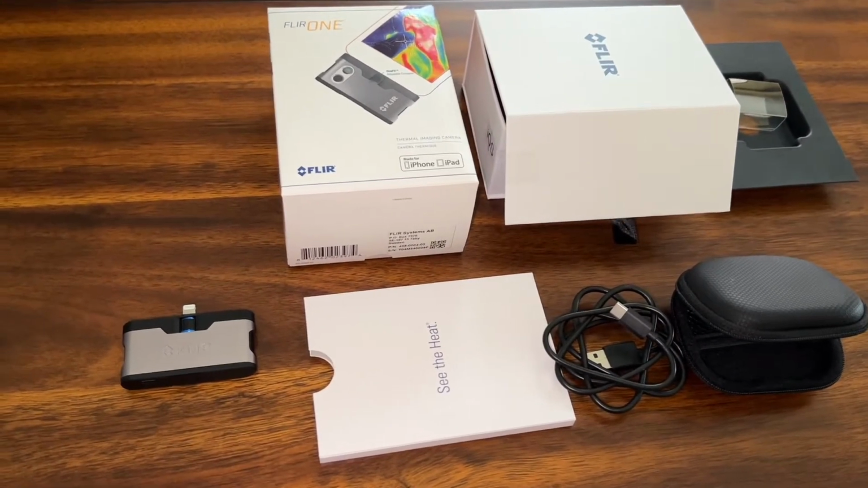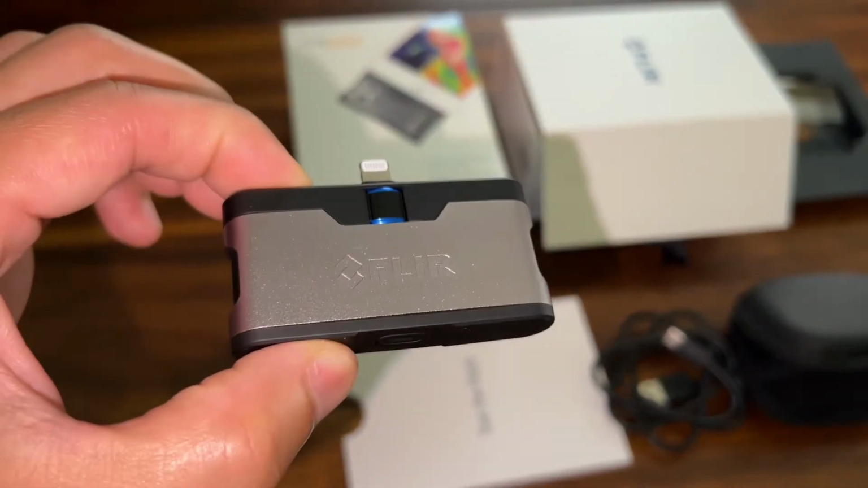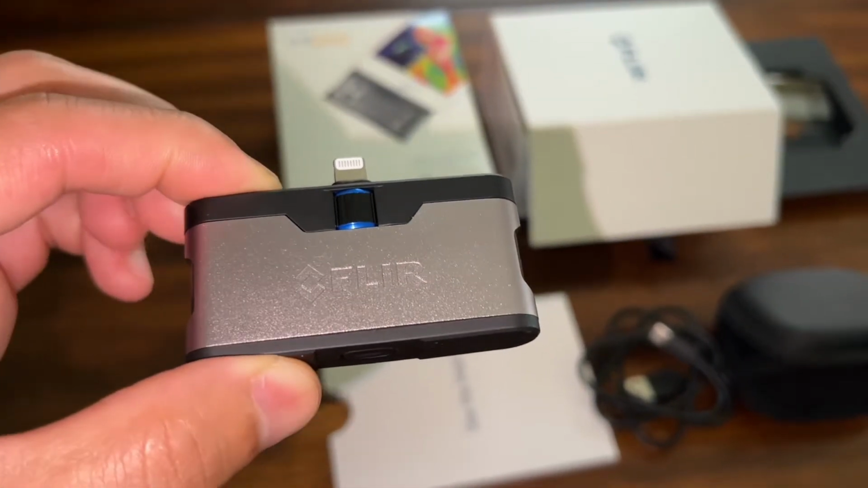What's up YouTube? In today's video, I'm going to show you an awesome, powerful little tool that I purchased recently. It's called a FLIR 1 Generation 3 thermal imaging camera.